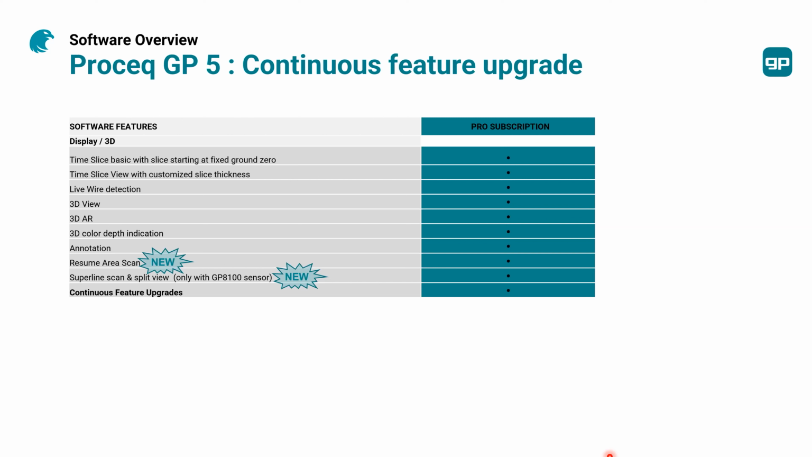And the superline scan split view, as mentioned by Michael, is only available with the GP8100 sensor. Wonderful features to be very precise and to detect objects very quickly for non-experts. And we keep developing it. Every 5 or 6 months, we come up with new features. That's the advantage here with the Pro subscription offer.